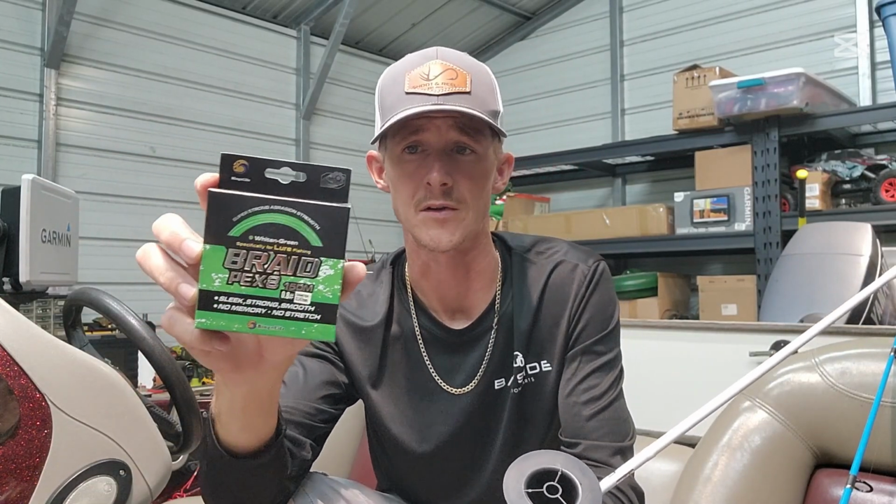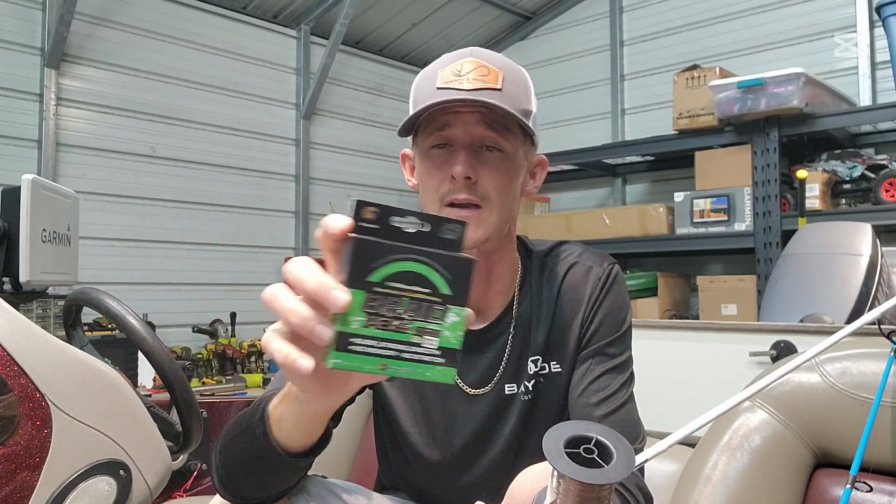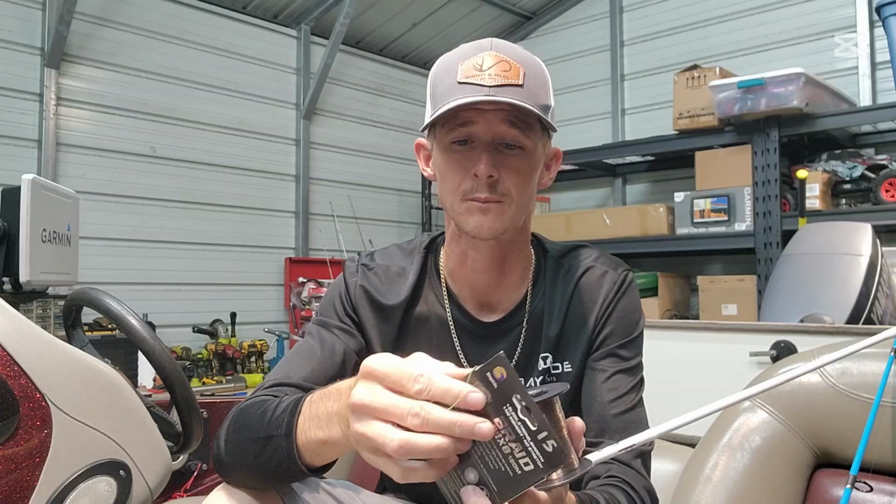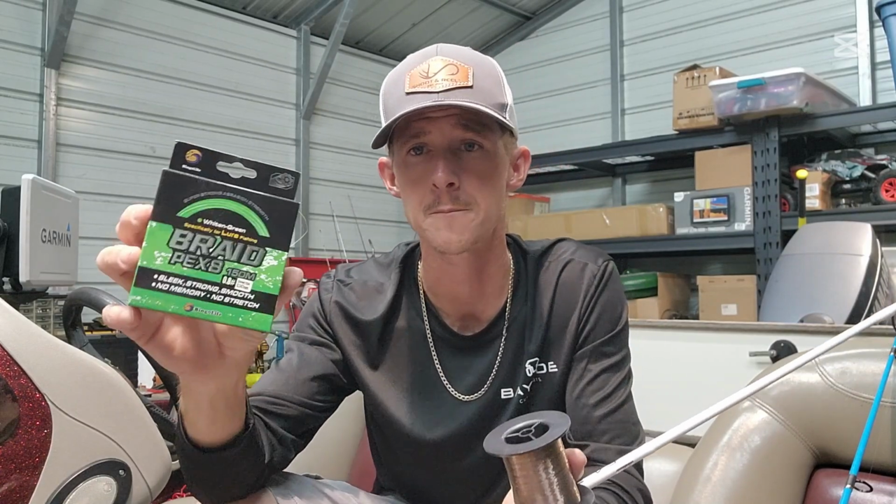Okay, this is an 8 carrier braided line. This is a braided line that I started using. It's made by Bingo Life, however you want to pronounce it. It's good braid. Like I said, it's an 8 carrier braid, super smooth. This braid right here is super smooth. It's really good compared to like Seaguar's braid.